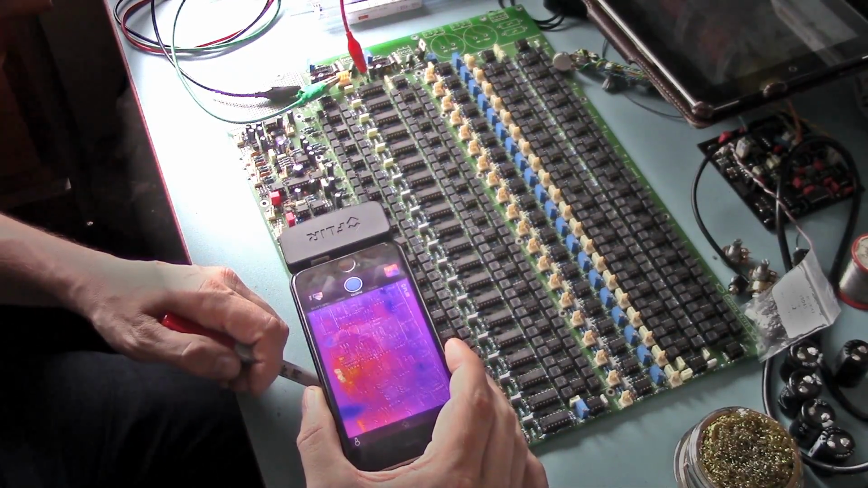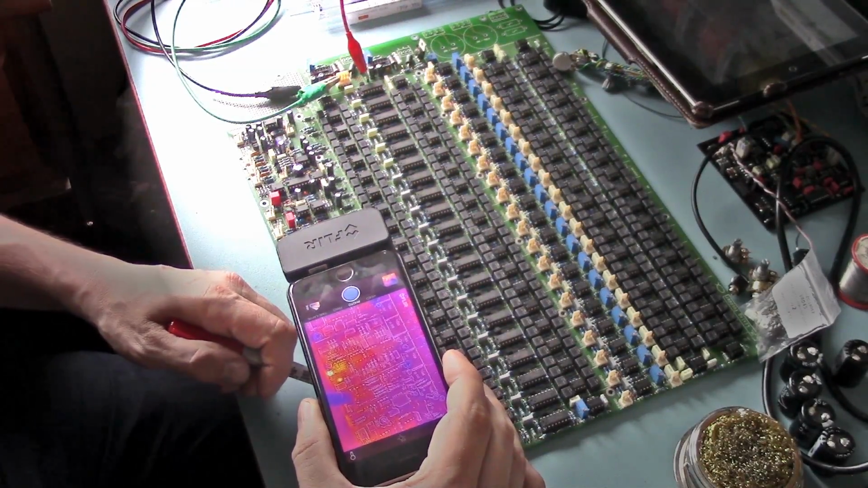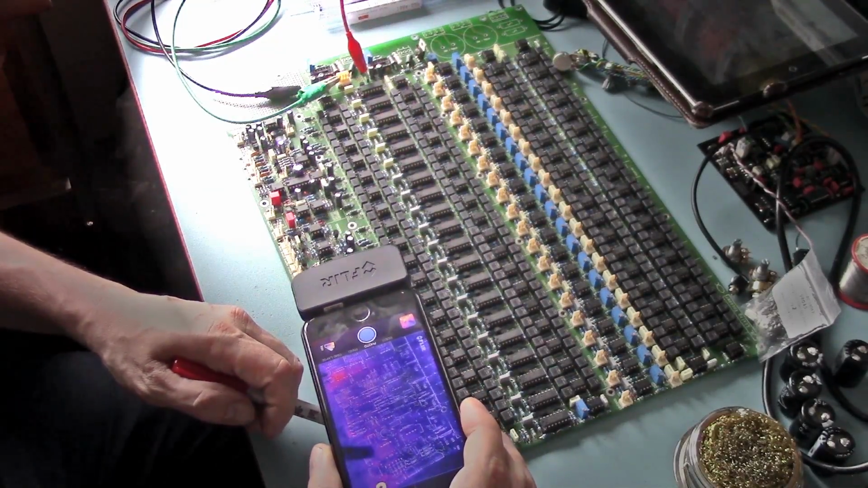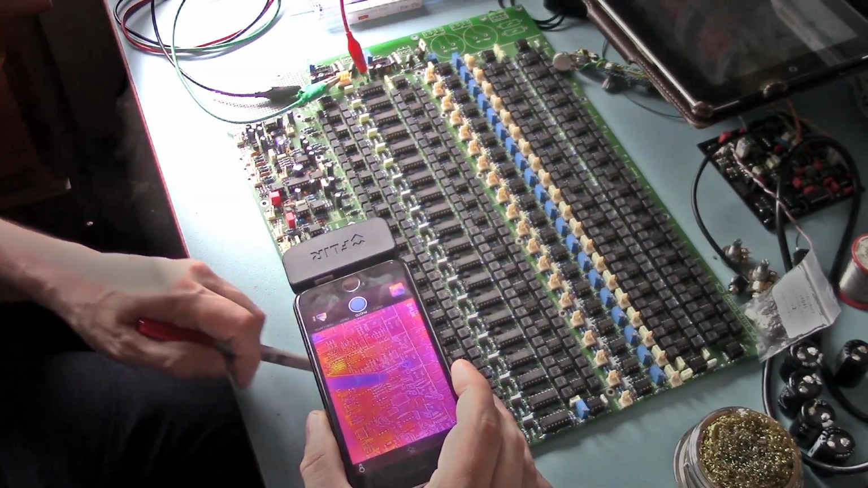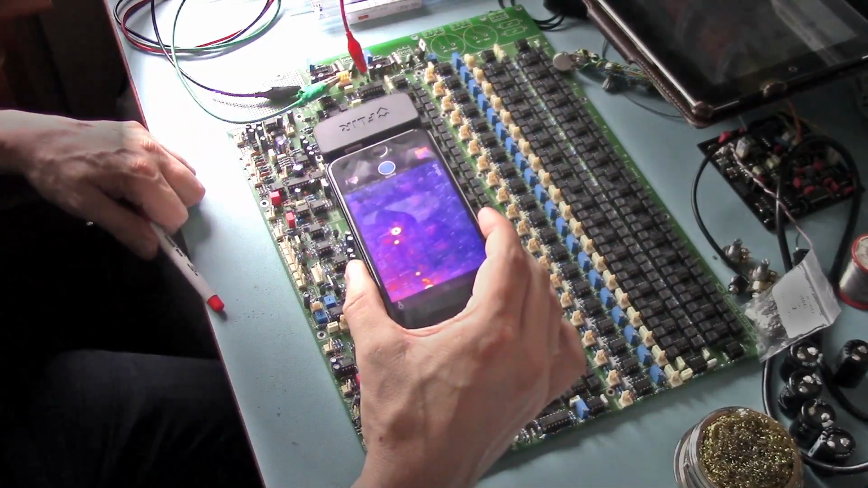There's another LM1458. These are all from the same batch here, and there's another one here, and they don't seem to be powered up. There's no heat coming off these. So I'm going to replace all of these as a matter of course. There's another one. I'm going to replace another one. I'm going to replace all of those as a matter of course.